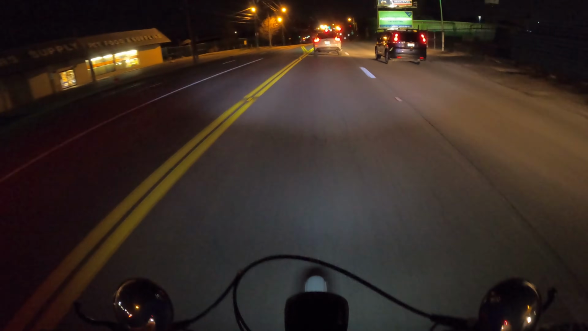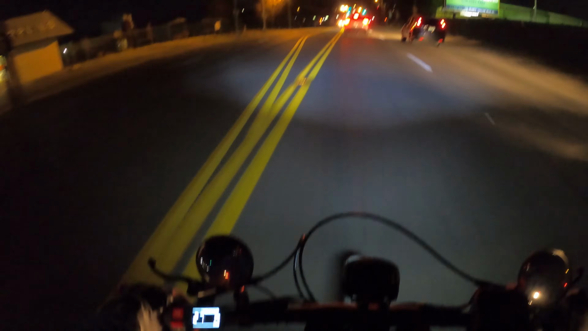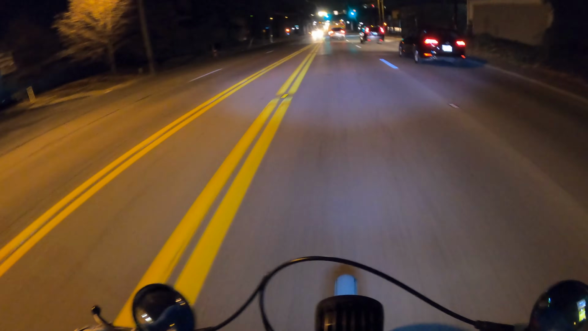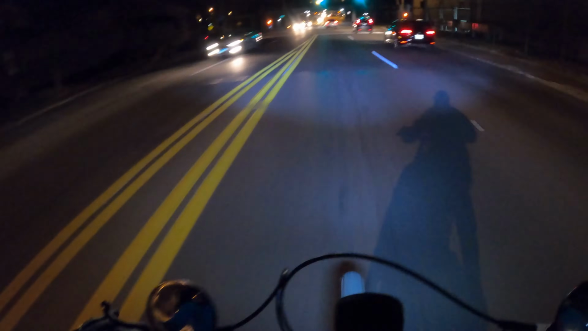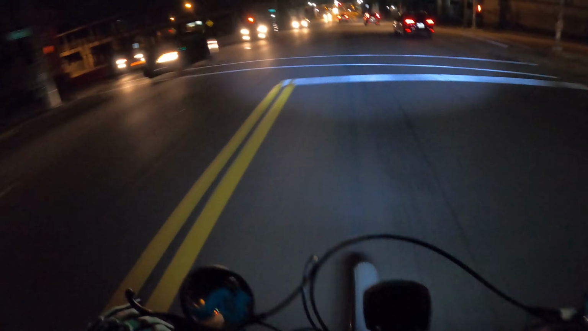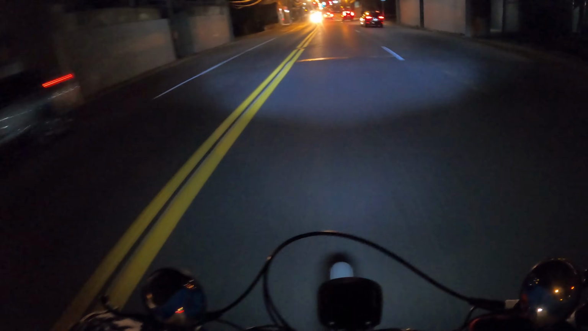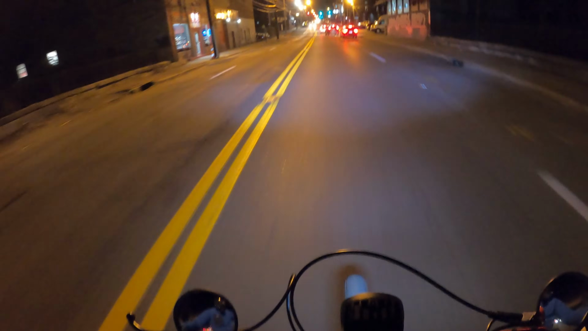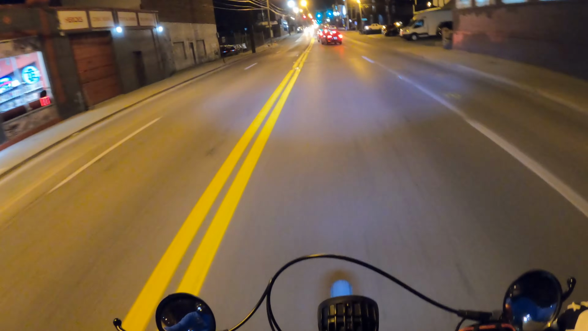Honestly, if you're going to ride an e-bike in any type of traffic whatsoever, I would recommend putting turn signals on so people know what you're doing. And these are cycle wing lights that you can just plug into the handlebars. And then you just push a little button on them to make them blink. And there's different types you can get on Amazon or whatever.